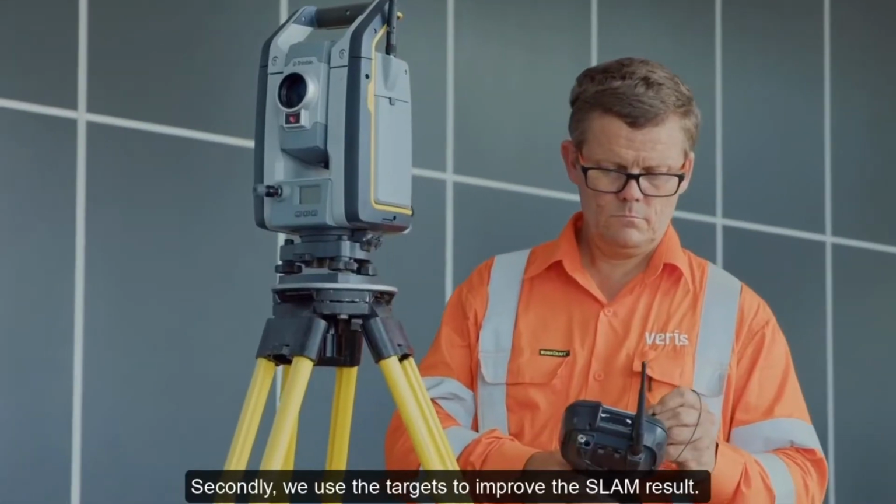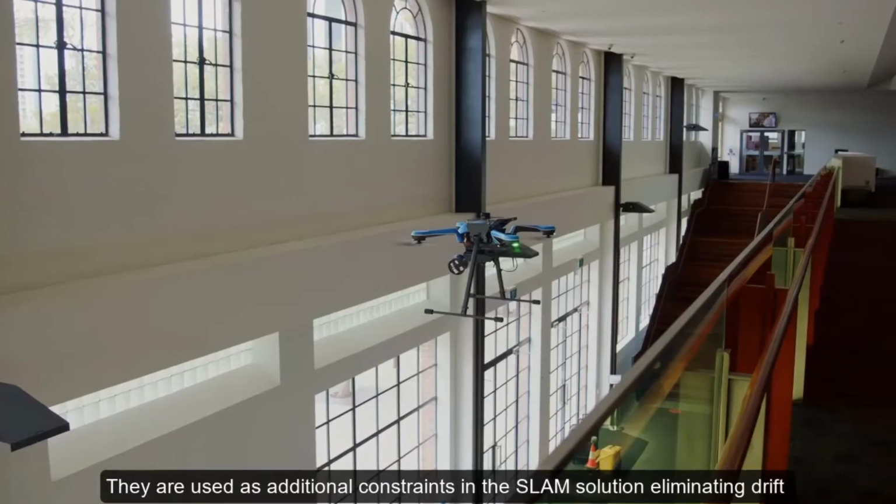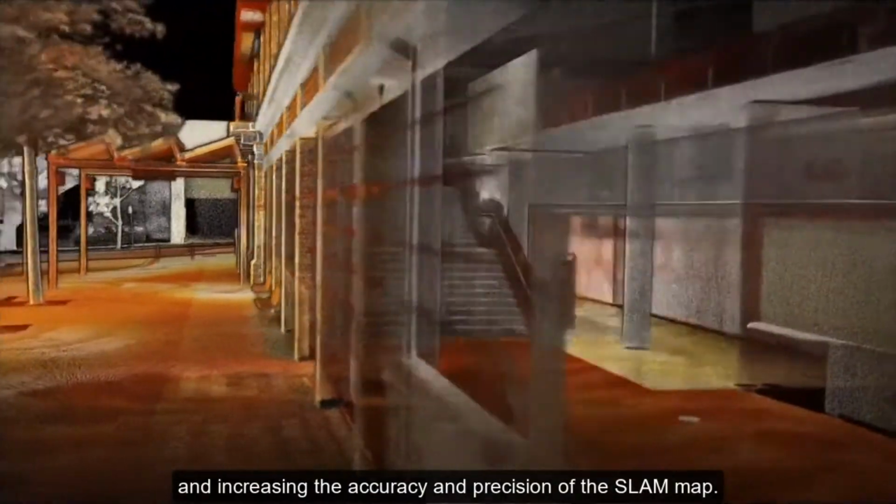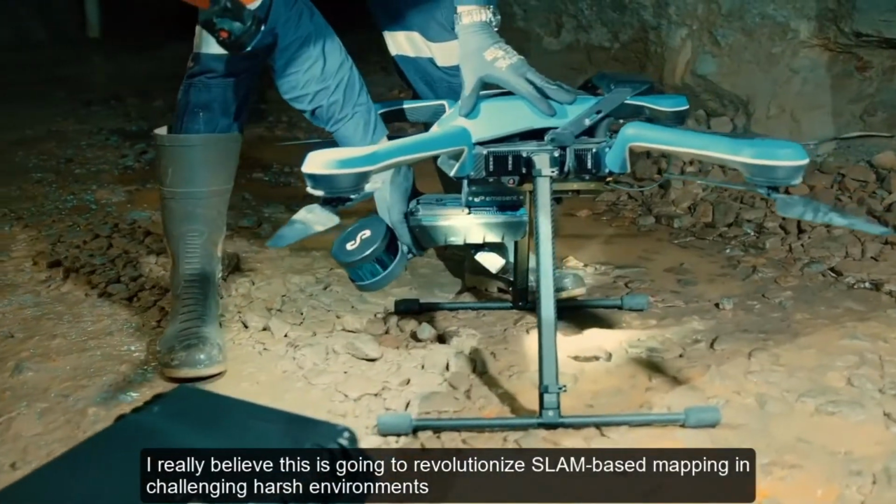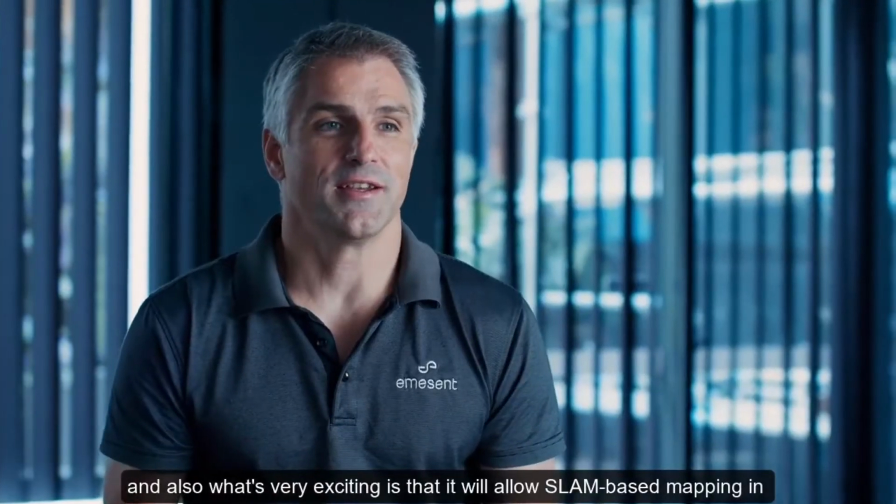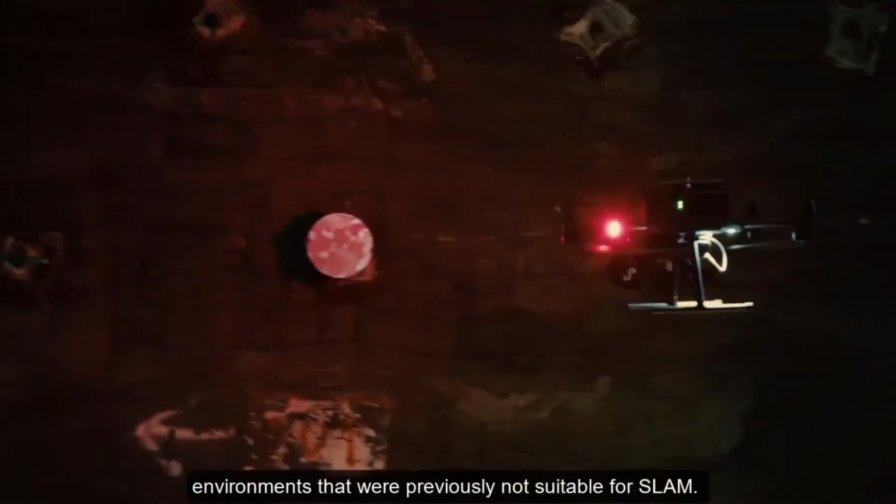Secondly, we use the targets to improve the SLAM result. They are used as additional constraints in the SLAM solution, eliminating drift and increasing the accuracy and precision of the SLAM map. I'm really excited to see what our customers will do with this powerful combination of Hovermap ST with the auto control points. I really believe this is going to revolutionize SLAM-based mapping in challenging, harsh environments. And also what's very exciting is that it will allow SLAM-based mapping in environments that was previously not suitable for SLAM.